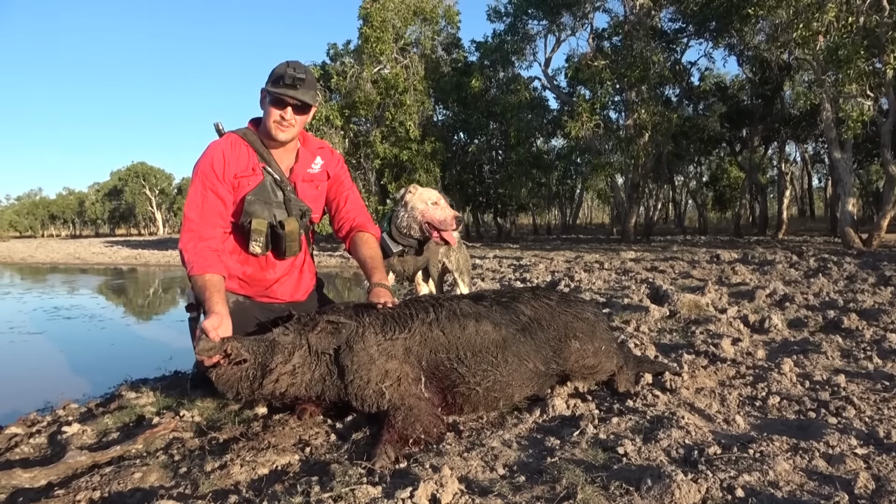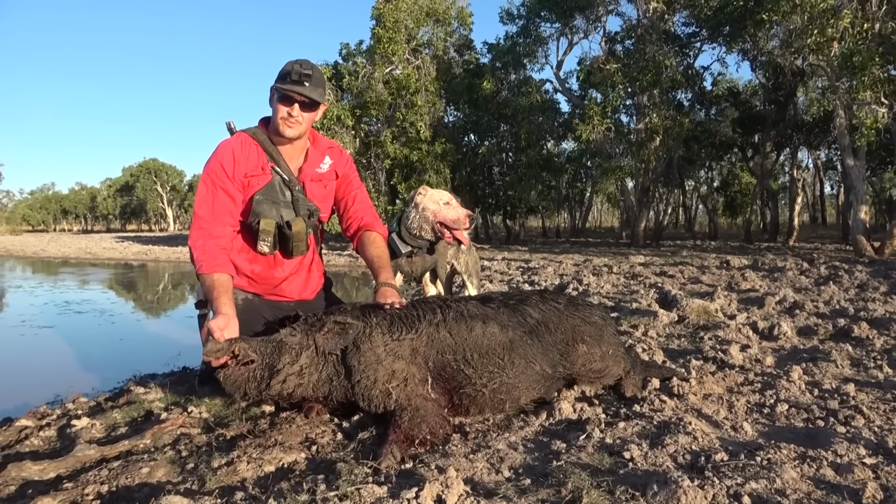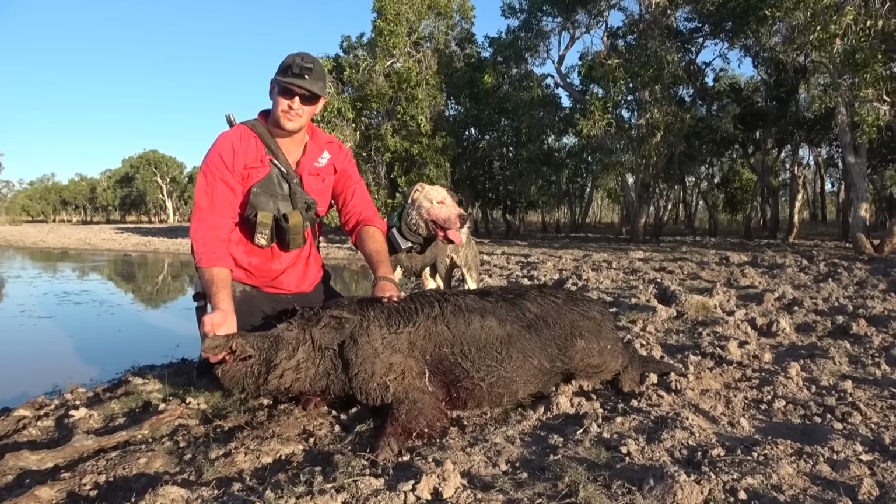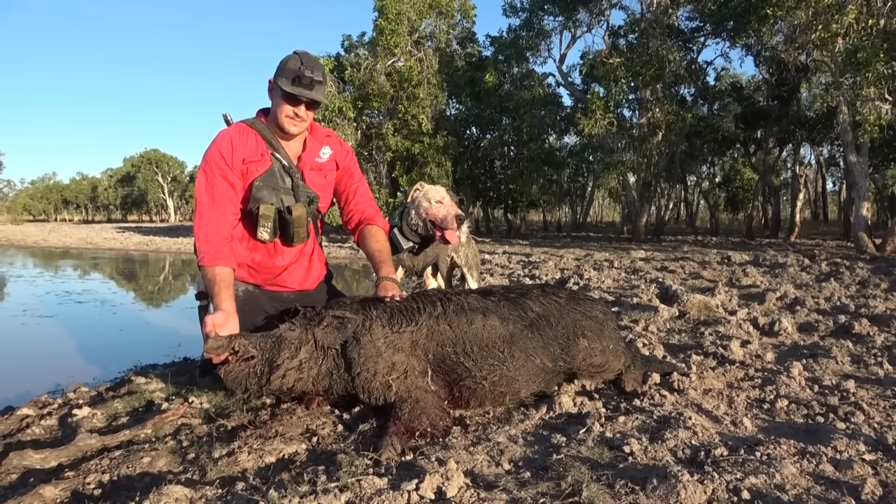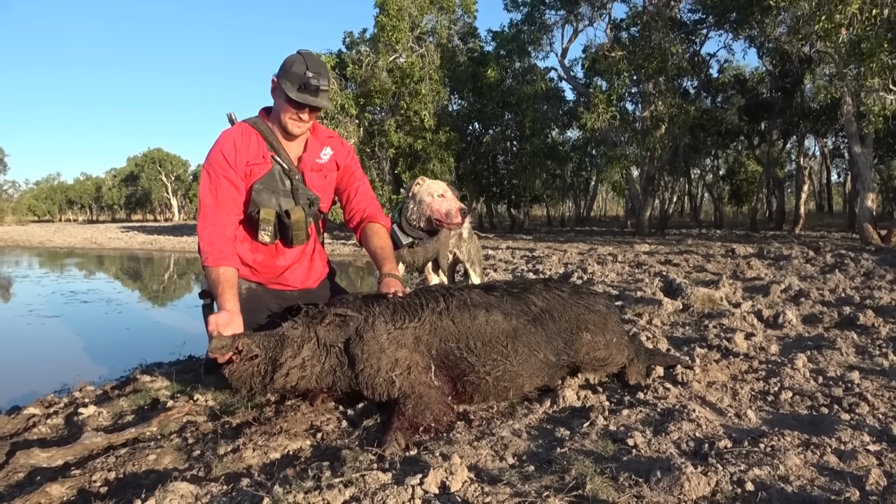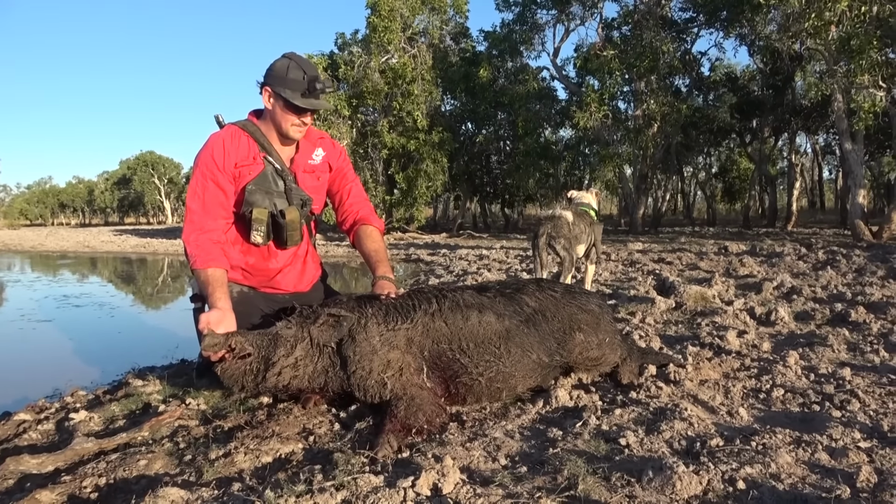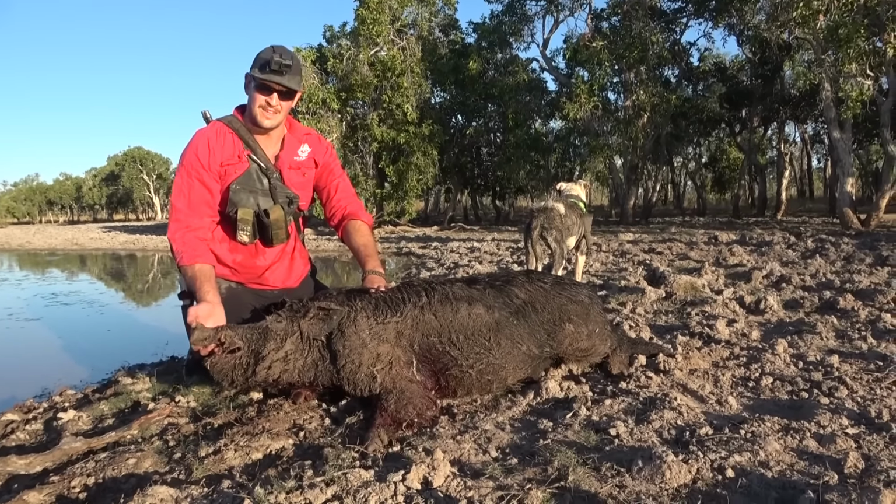It's a pretty safe area where we're hunting. We came and checked it out the night before, to make sure there's no crocs around. Rocco jumped off, and Gruber seen him in the water with his head down. A nice little find considering he was in the water. But yeah, we'll keep moving.